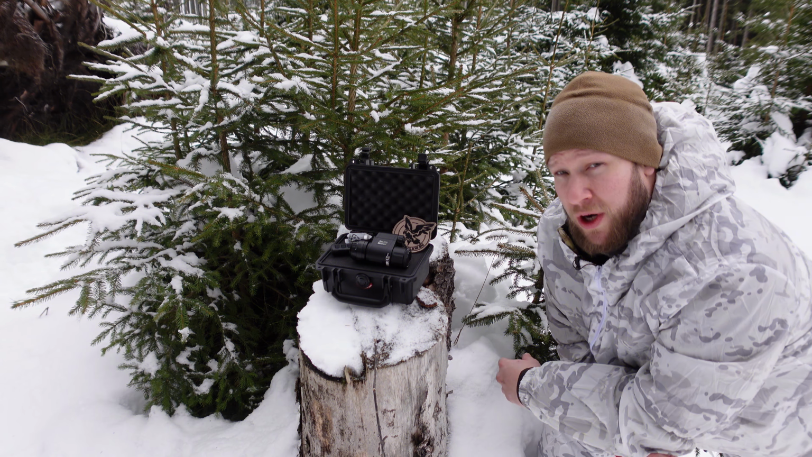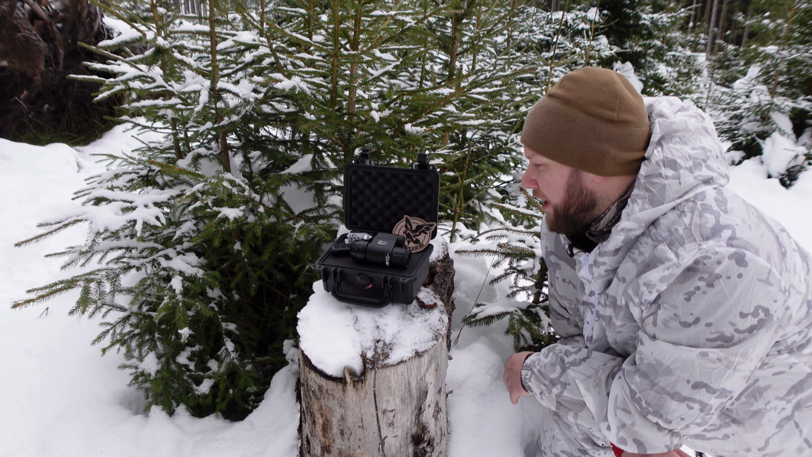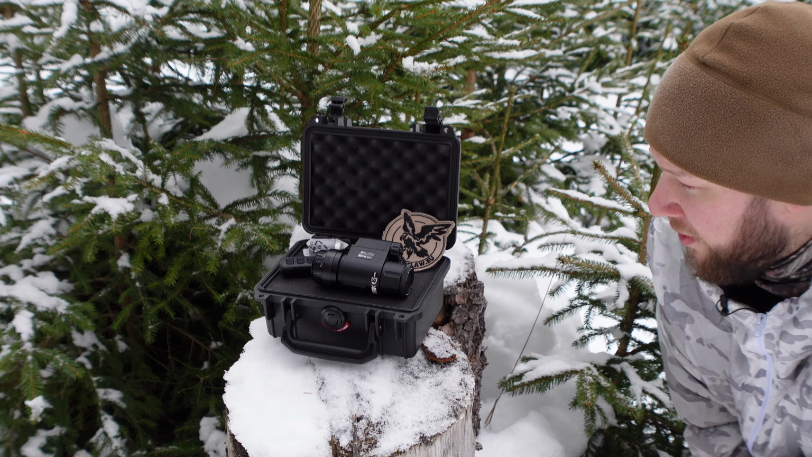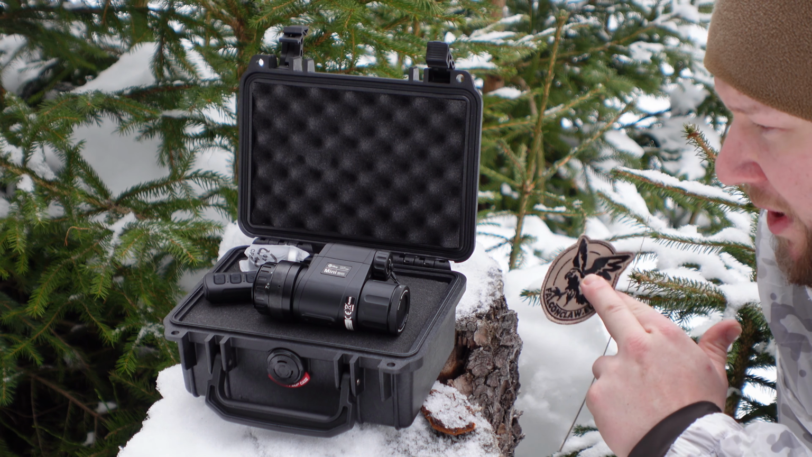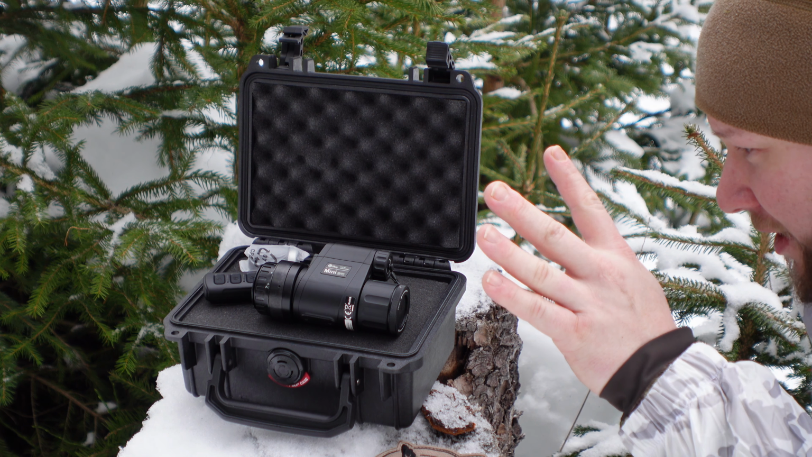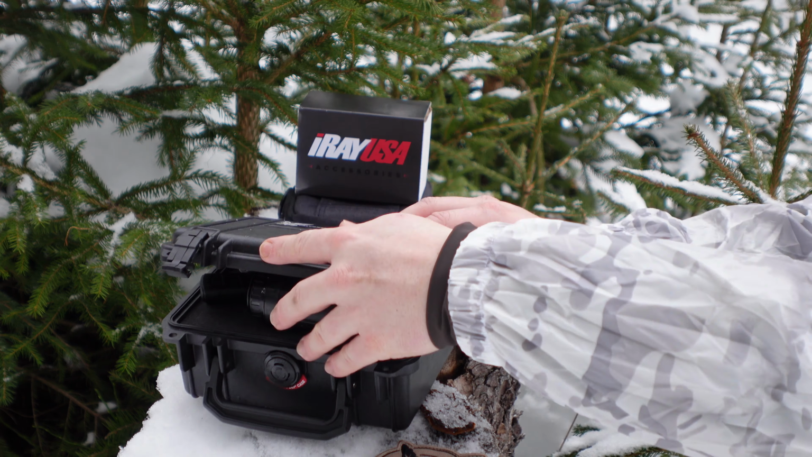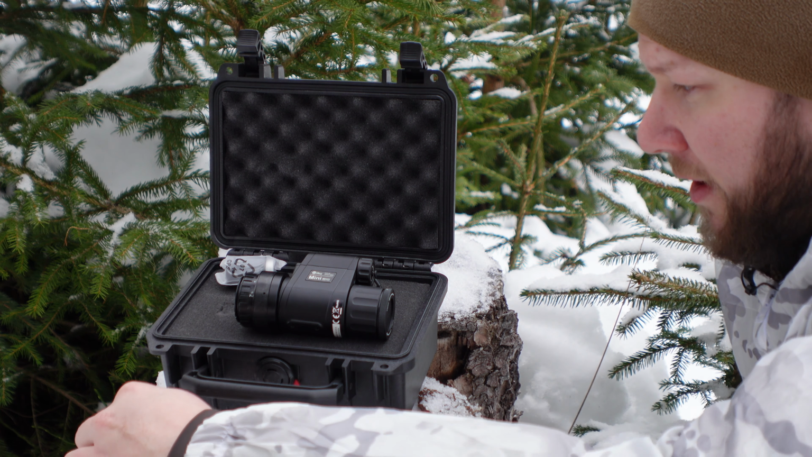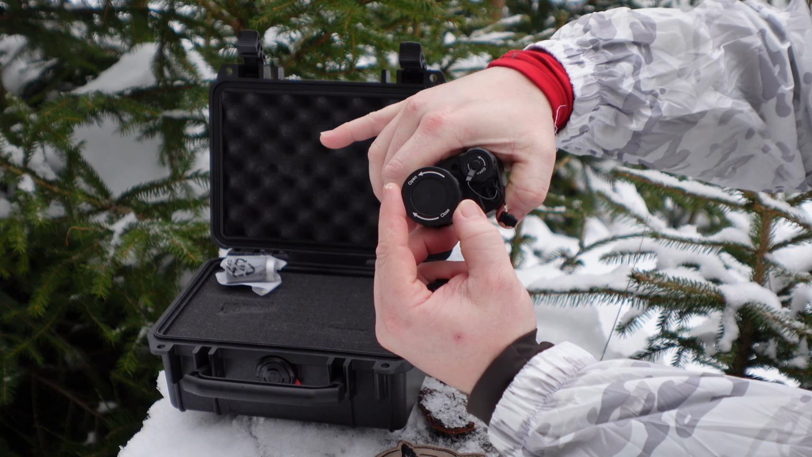Now I'll show you what comes with the product when you order it. That's the unit itself. On the store I ordered from, there's a Falcon Claw. You get a badge from the store, but what's pretty beefy for this price is that you get an original Pelican case, and it has the Falcon Claw badge on it too. You get the unit with a little eyecup on it, yeah.